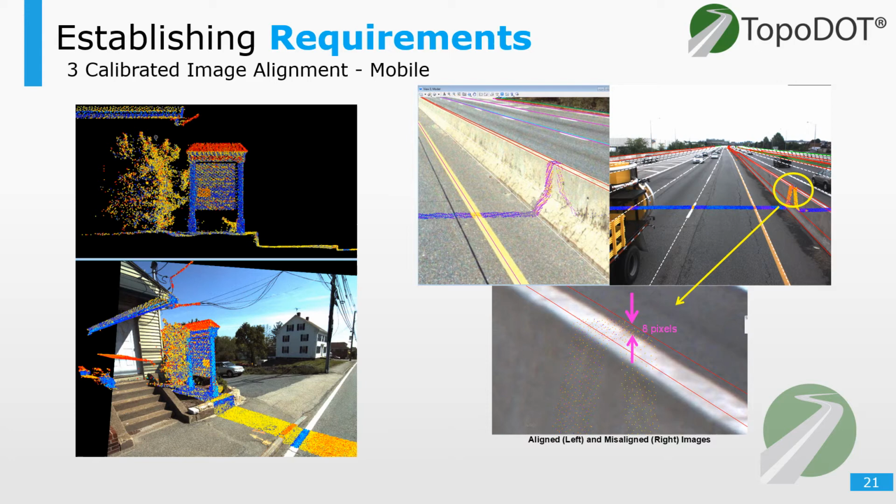Our third characteristic is the alignment of calibrated imagery. A simple question can be asked: how lined up is the image to the data? The idea here is to measure the pixel shift from an identifiable feature, such as an edge of pavement, edge of stripe, barrier, or a corner. And we can put a requirement on this, expecting images to be within 5 to 10 pixels, and if anything's over that, it's a little sloppy. But at least you could put that requirement on that picture.